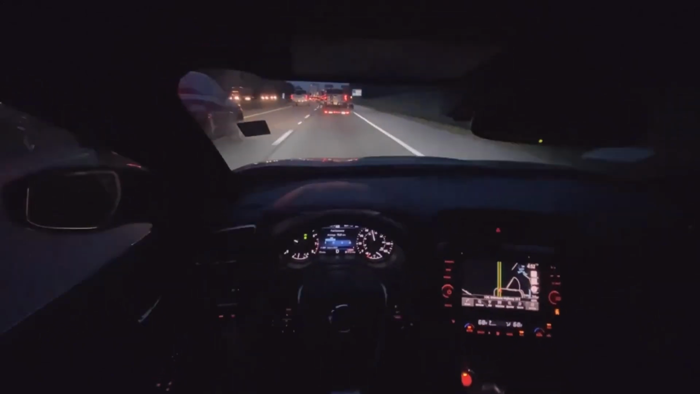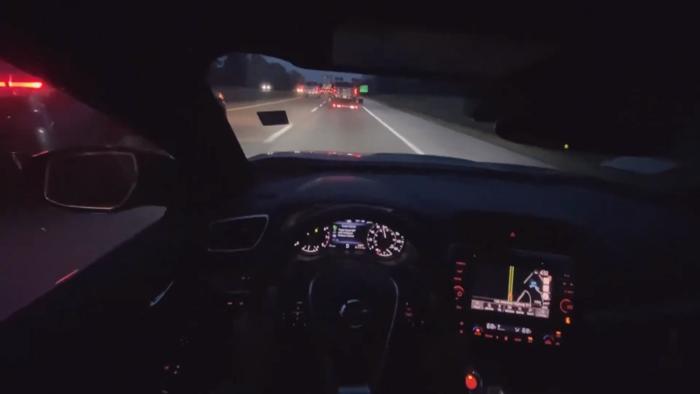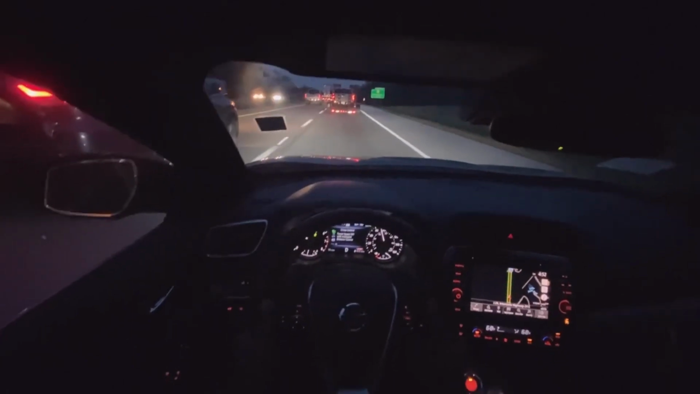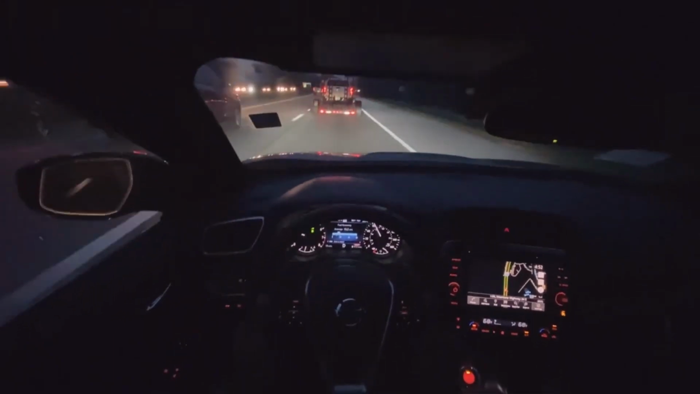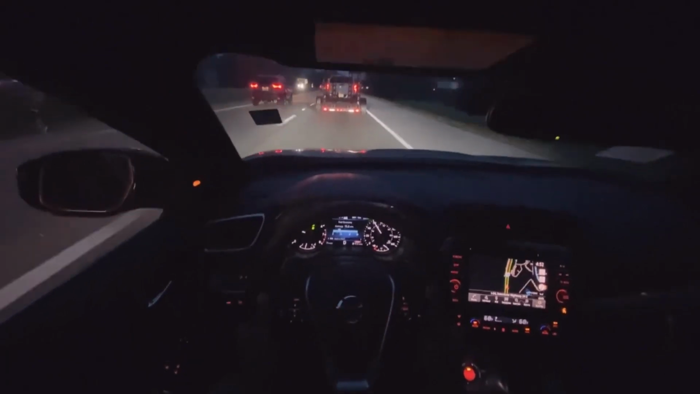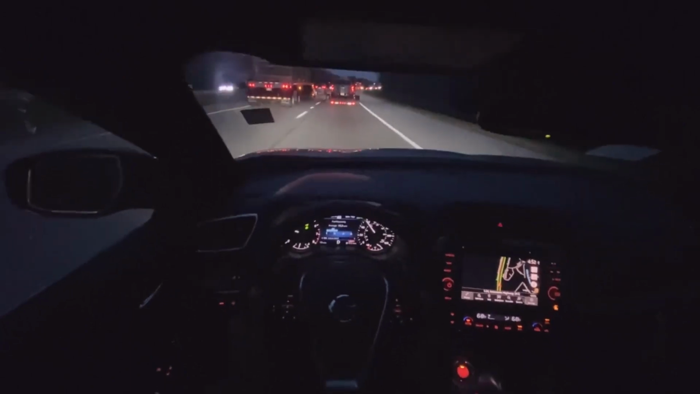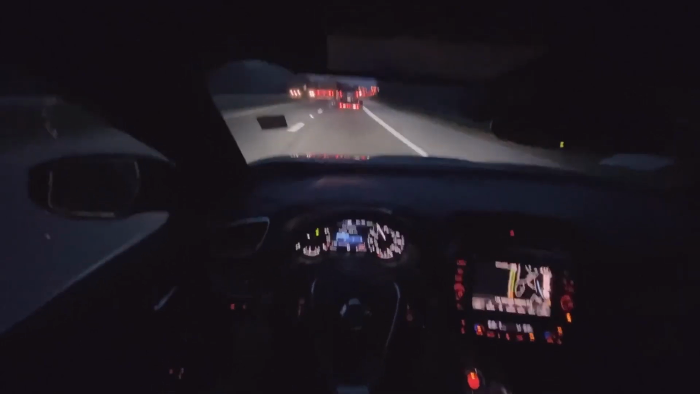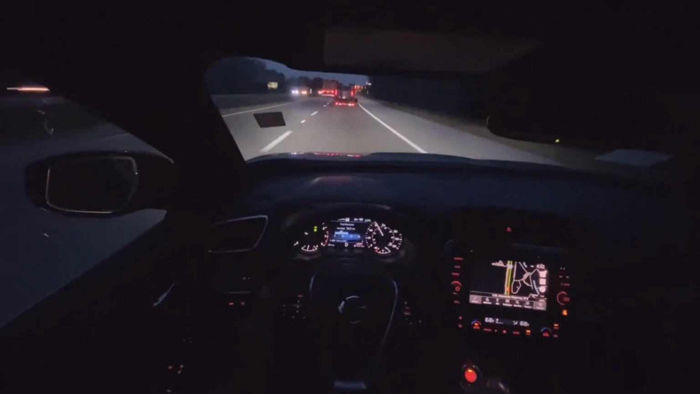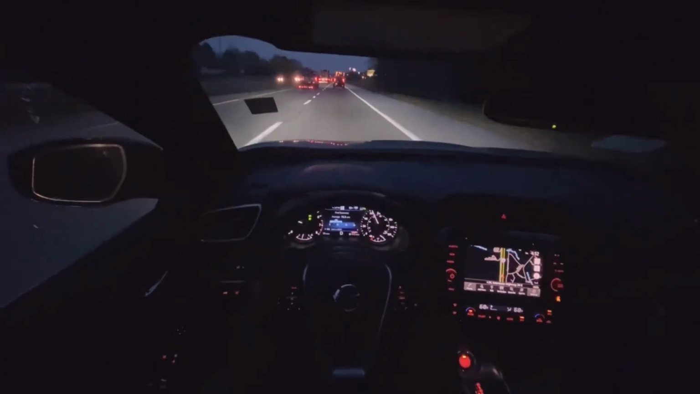But coming down the interstate, really, really nice ride. And I have the adaptive cruise on again. And a really nice brake. Most adaptive cruises, when you have to brake, it's very abrupt, but that was so smooth. It's like the car knew what was happening. That was really great.